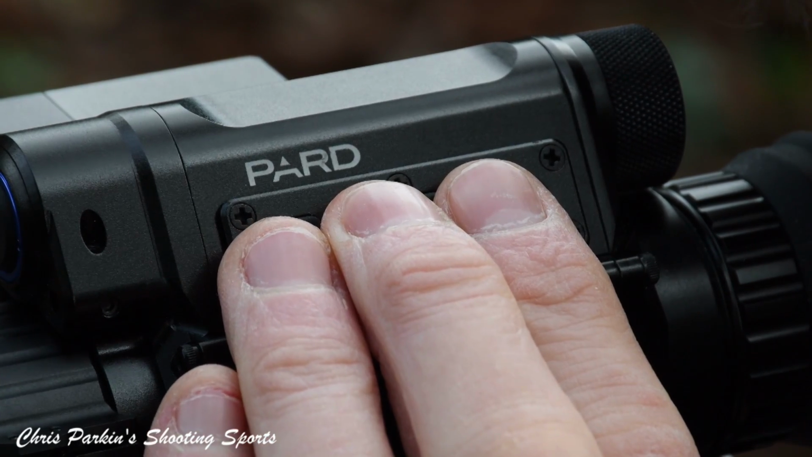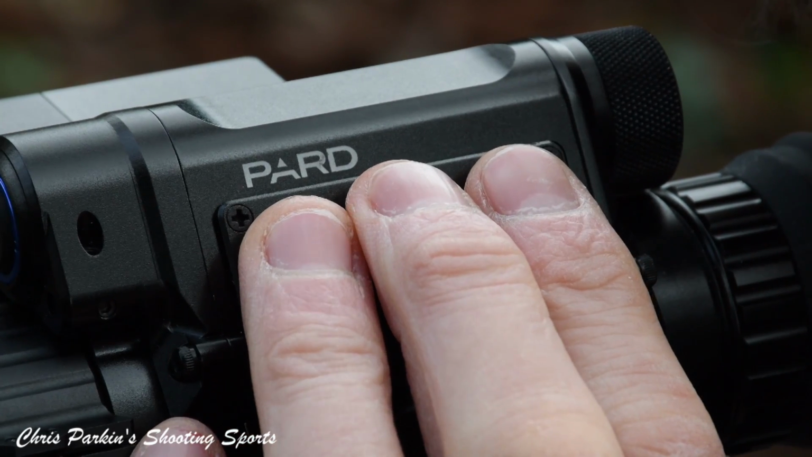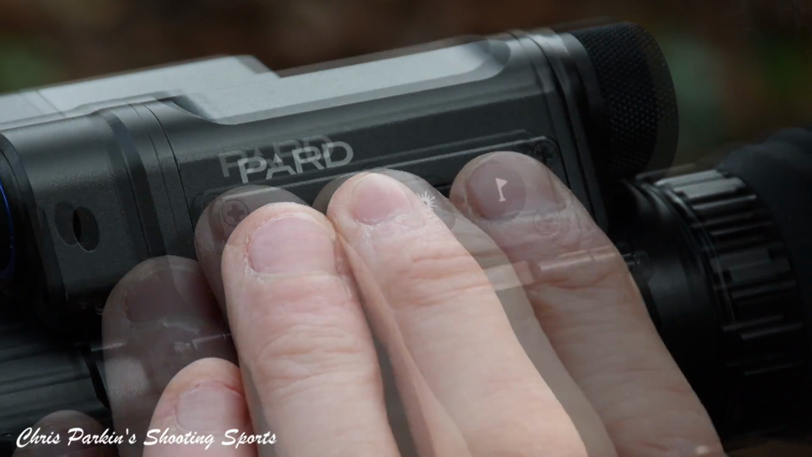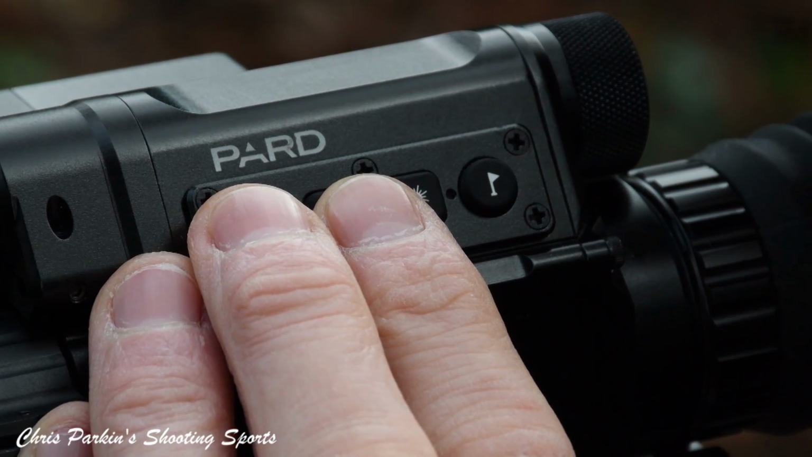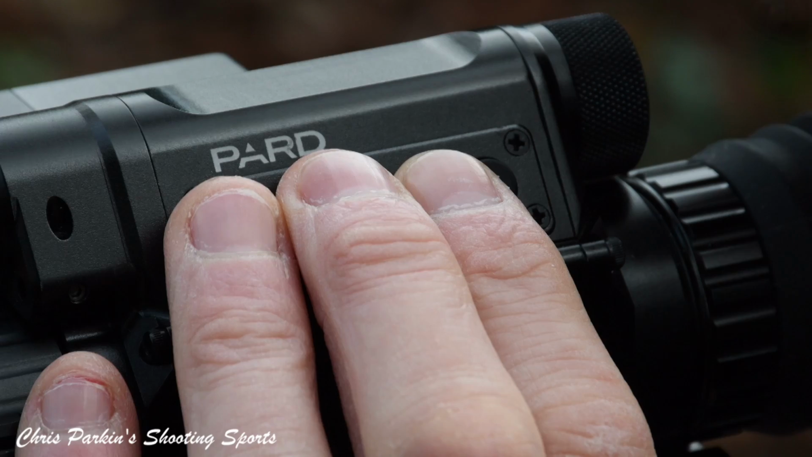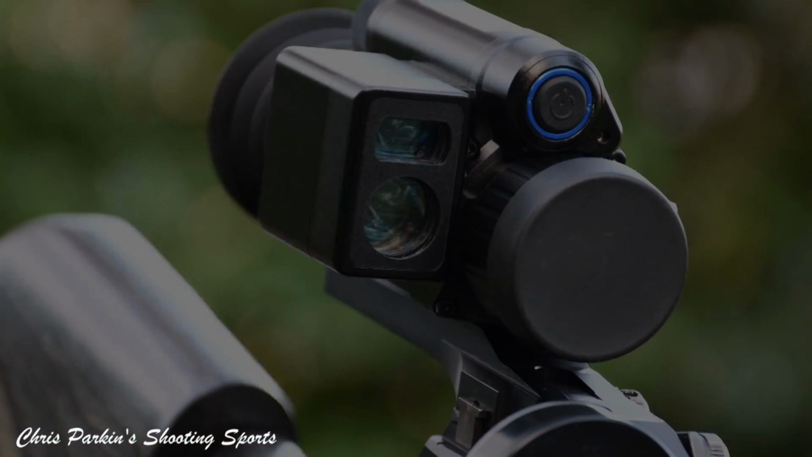Contrast and brightness can both be changed, and there are also various image modes which allow you to change through the different colour palettes. Sharpness alters the picture to your personal preference. Blind pixel compensation allows you to compensate for any hot spots on the lens, and using this will reset it back to give you a clear plane of reference. You can return to default settings, and you can also enter the time and date.